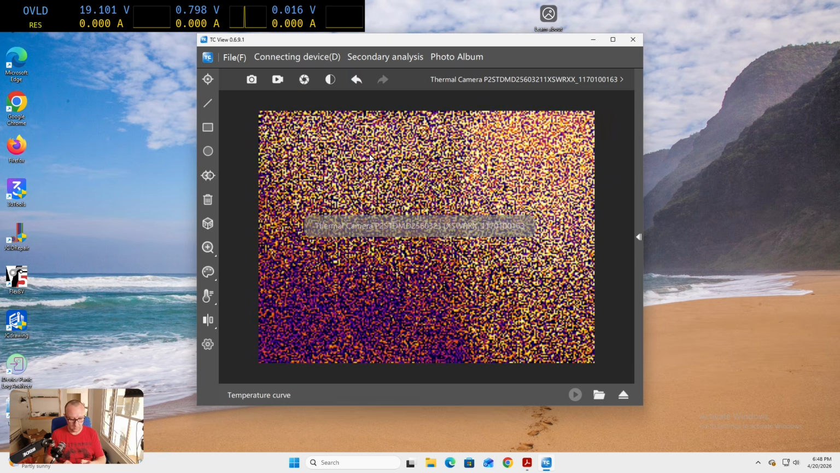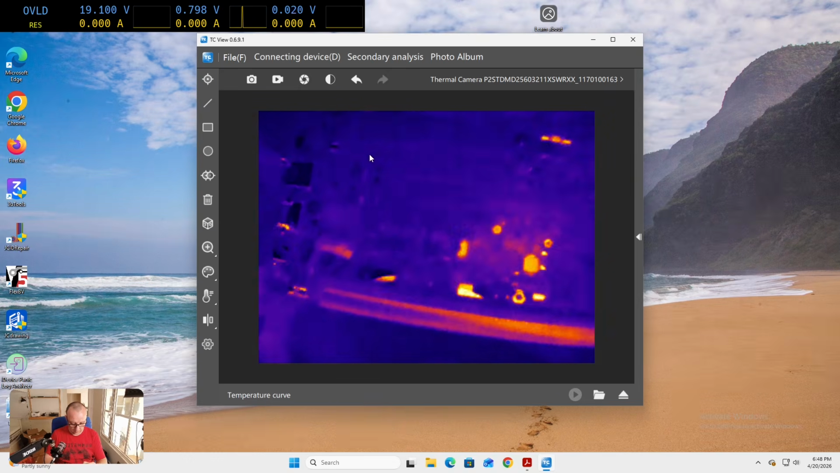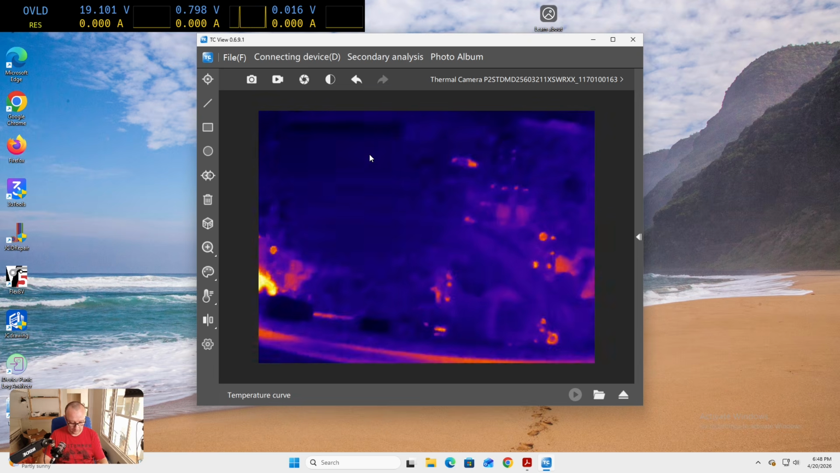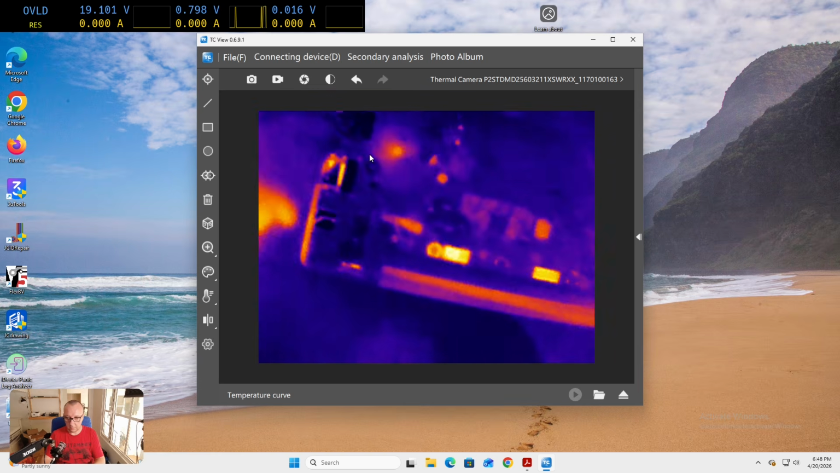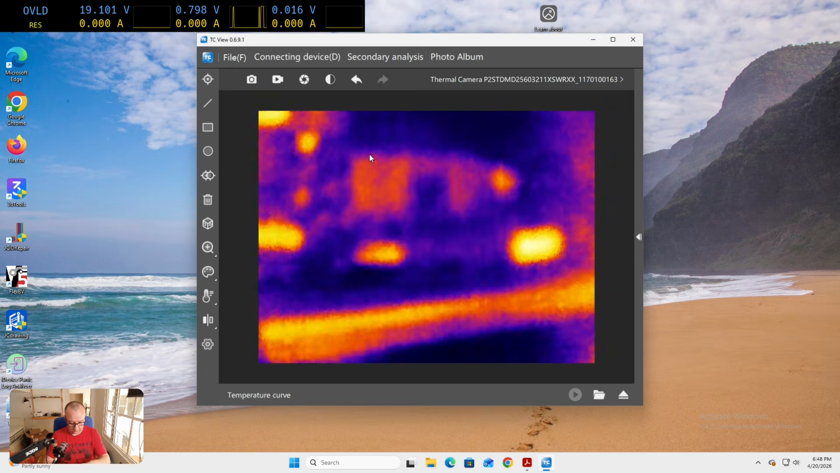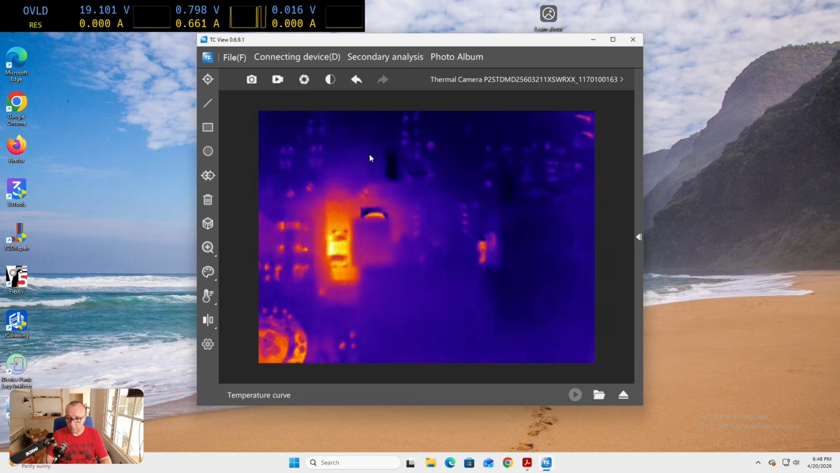I'm gonna remove the macro lens for the moment so we can see a bigger picture and see what heats up. I can't see anything yet. Yeah, we can see something right there. Okay, let me put back the macro lens and let's get a bit closer.